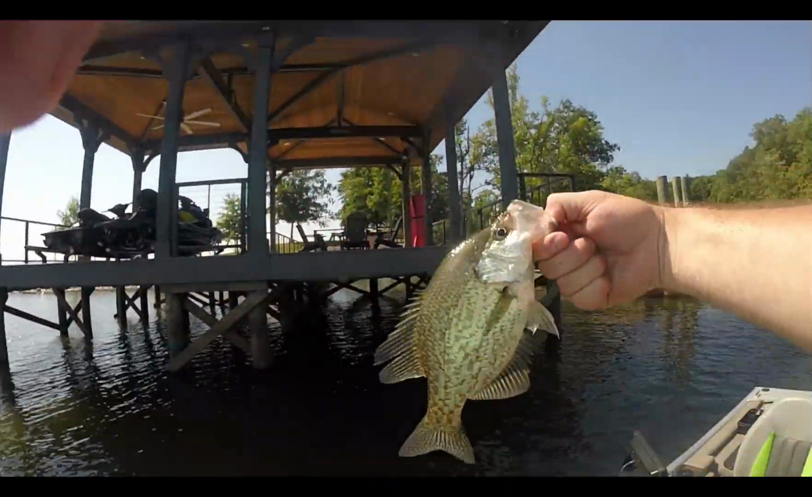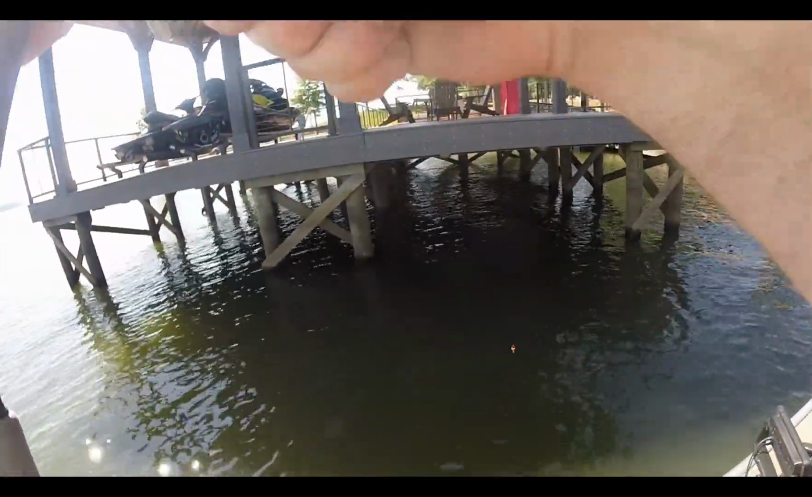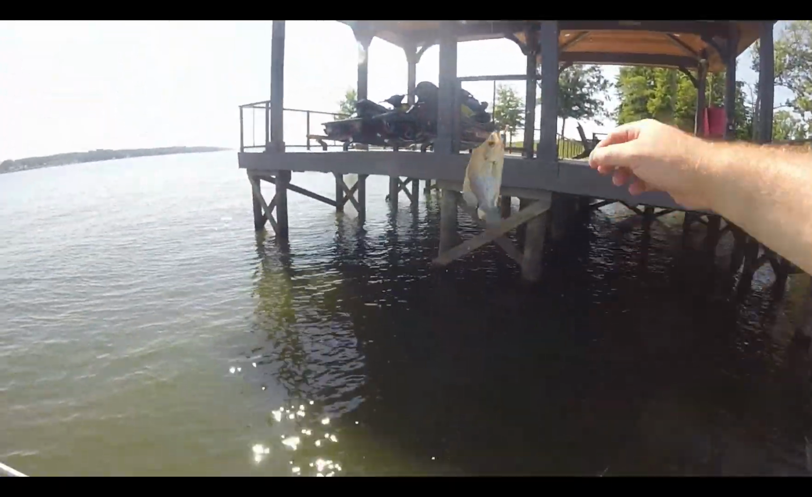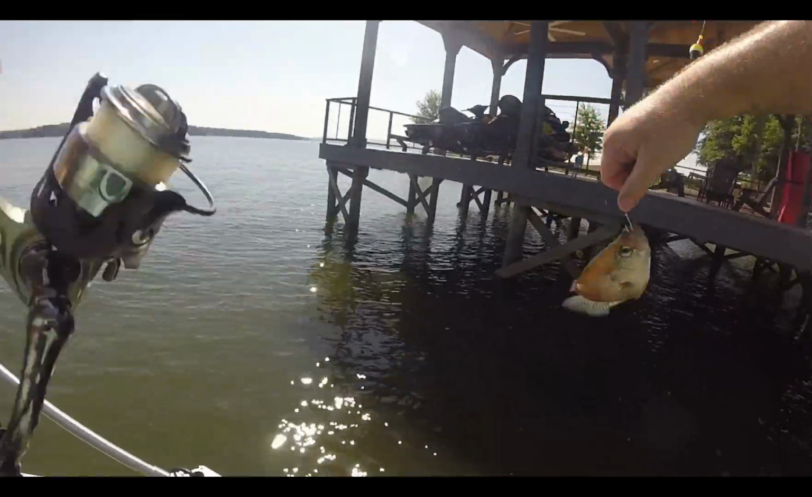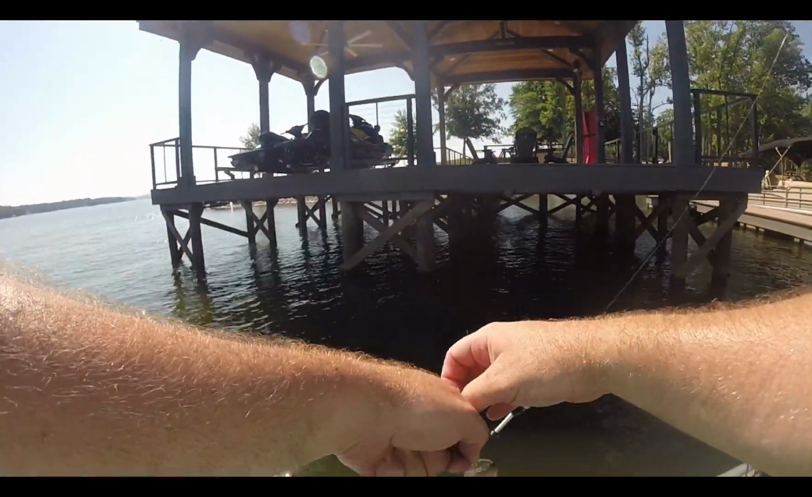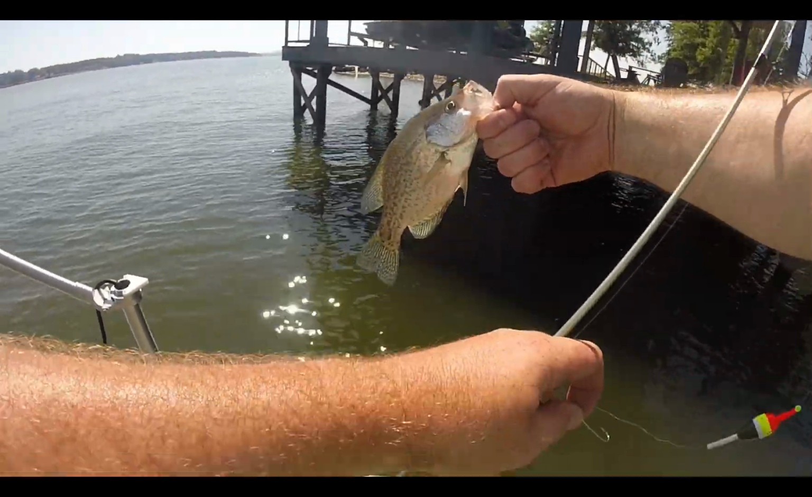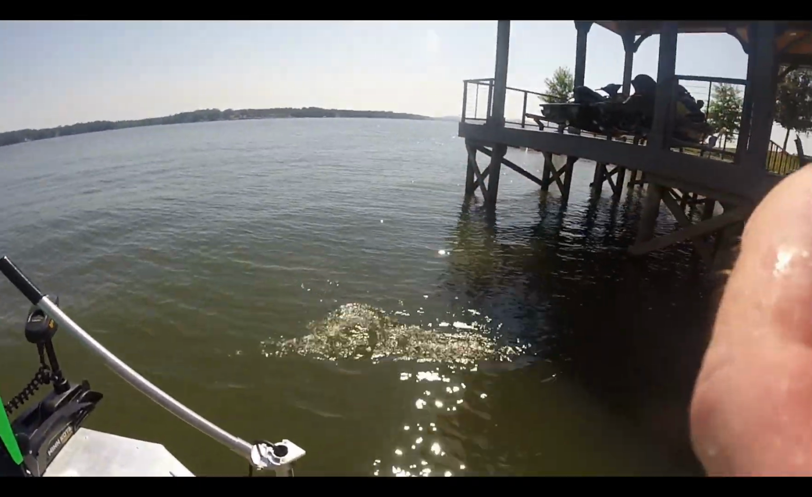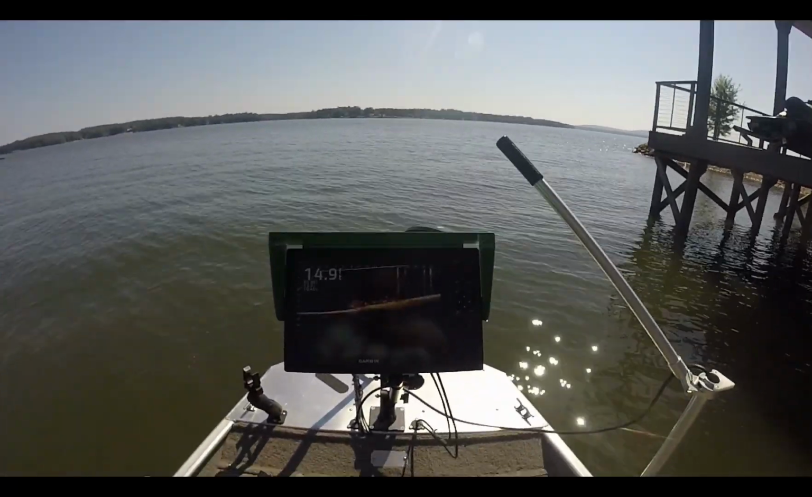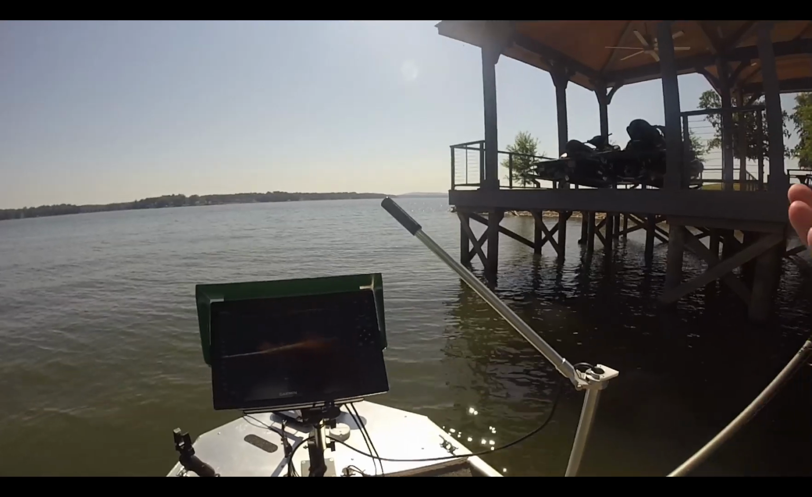Stud. Yes, sir. Another good one. We'll let you go get bigger for another day. Like I said earlier this day, guys, I use my Livescope. See, found a brush pile up end of another dock. I use my Livescope just to find where they're at, and then I just fish like normal.